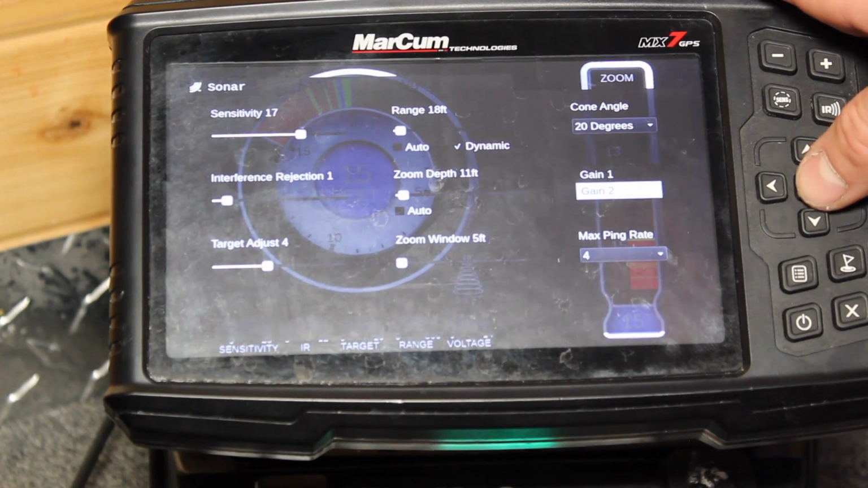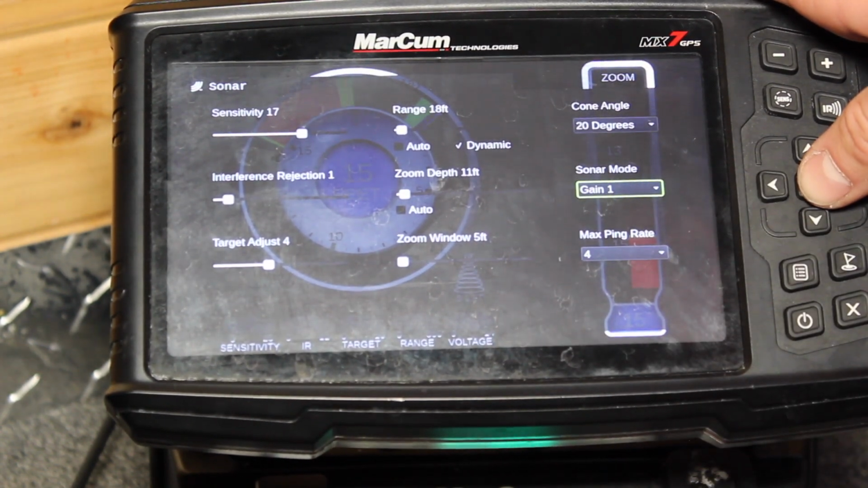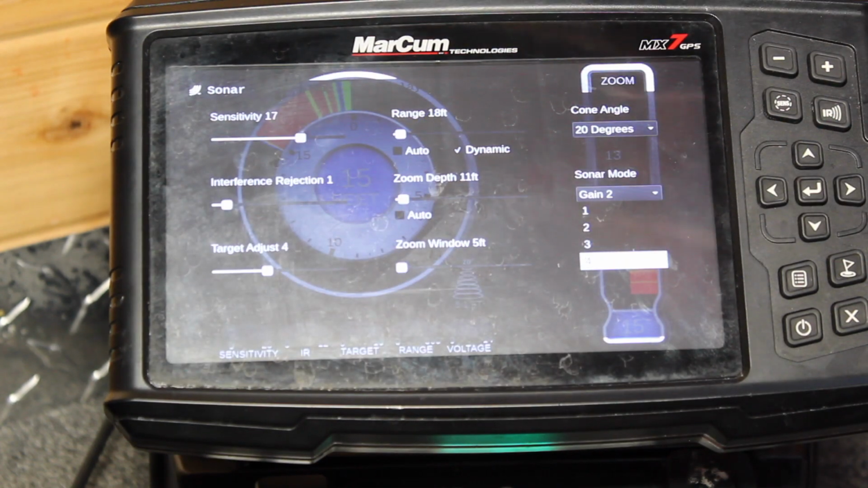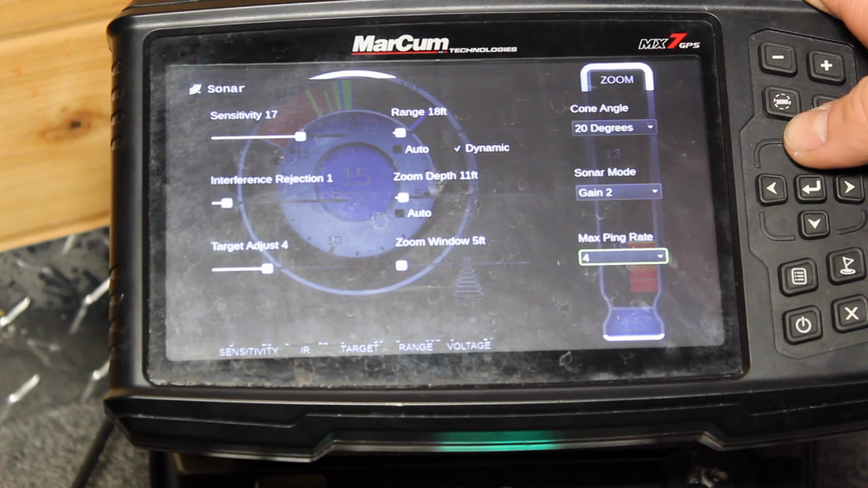Sonar mode, gain 2, gain 1. I'm not sure the difference on them, if I'm being completely honest. I've just found that it reads better with gain 2. Your ping rate, that's basically how many pulses that sonar is sending out in a second. I keep it as high as I can, and that's at 4.